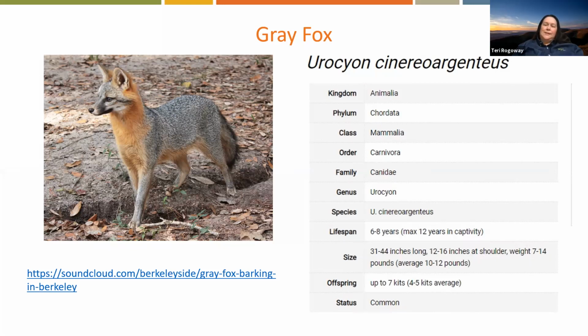Richard was asking, he says, I believe that gray fox is a non-native species that's a danger to wetland birds. What I found on them seemed like they were found throughout the United States. I didn't see them listed as an invasive species, but I can look a little bit more into that, Richard, and get back to you. I want to make sure I give you accurate information. And then Jennifer wants to hear the sound.